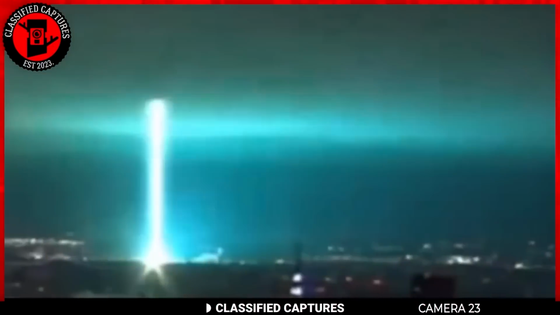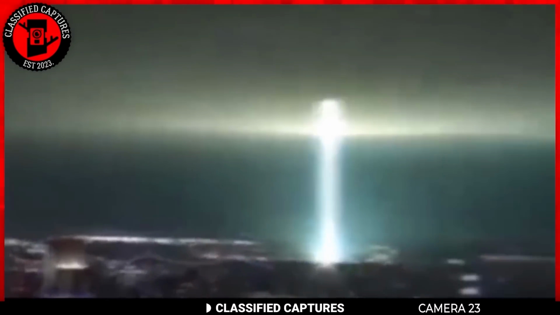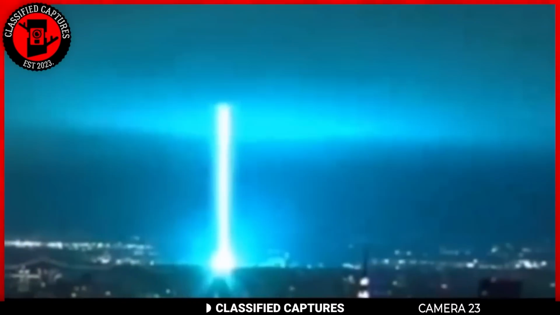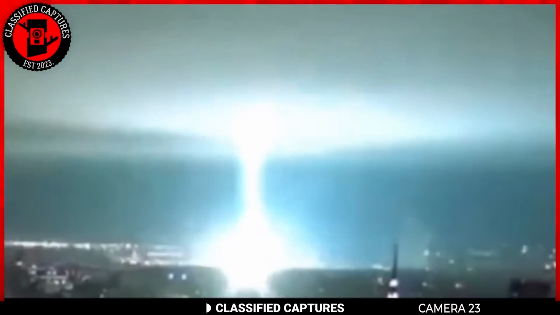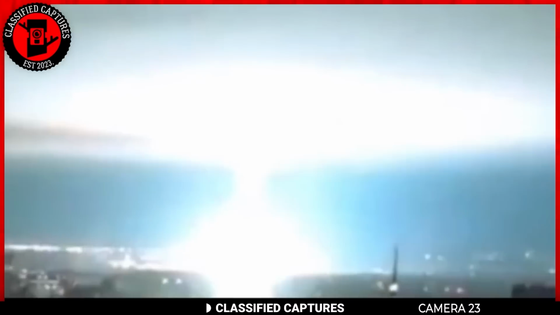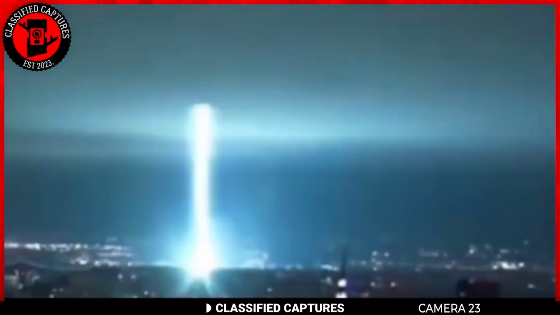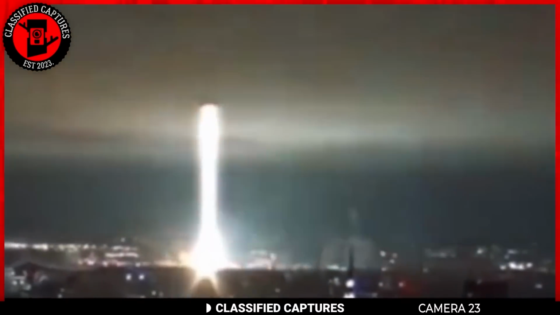A few years ago, a video from Japan went viral. It showed a beam of light stretching from the sky to the earth, lighting up the entire night. The light lasted for a while, growing brighter and brighter until the video abruptly ended. When this footage was shared, it sparked a massive online frenzy with countless people speculating about what it could be.